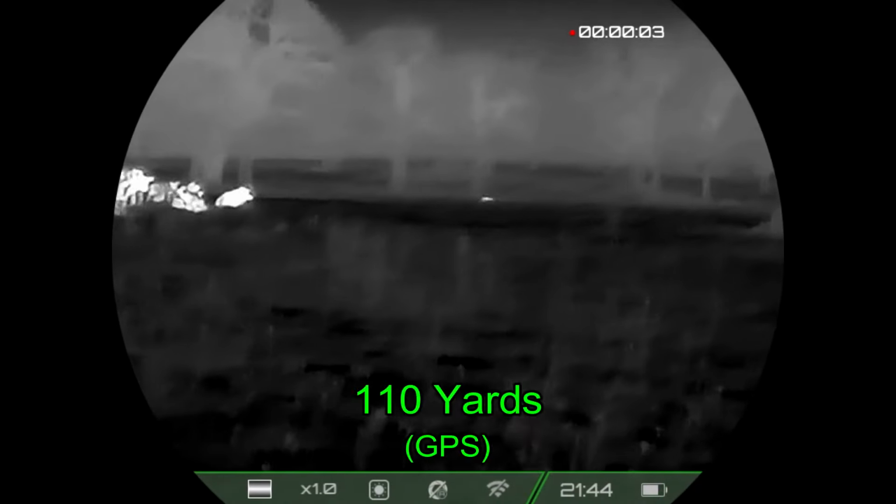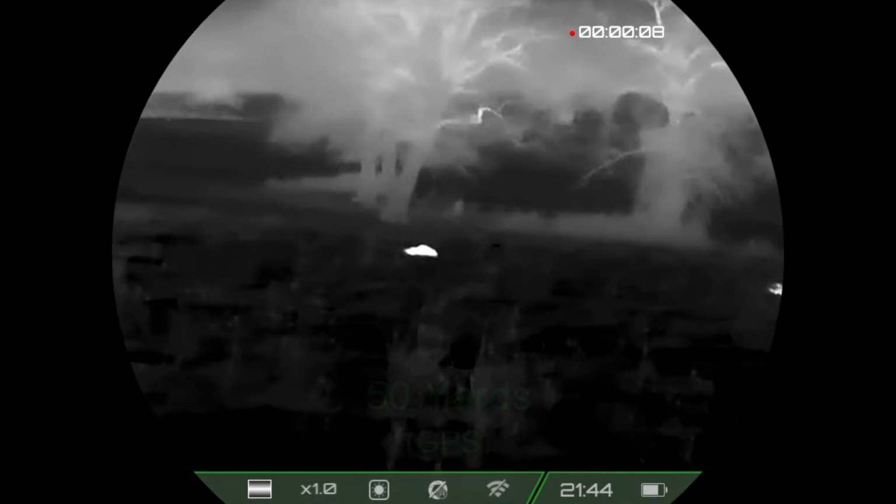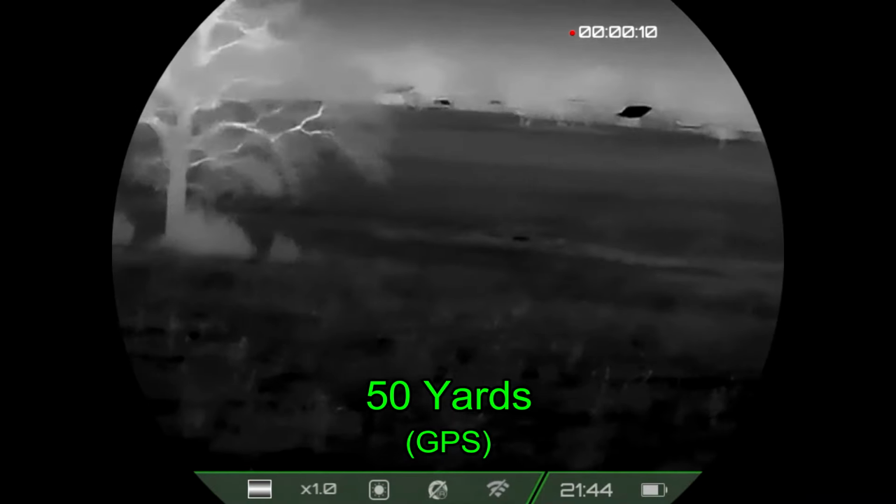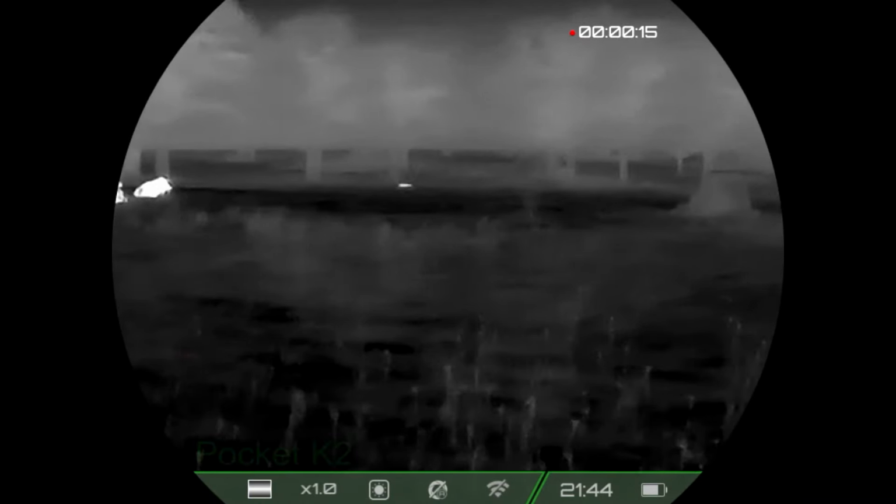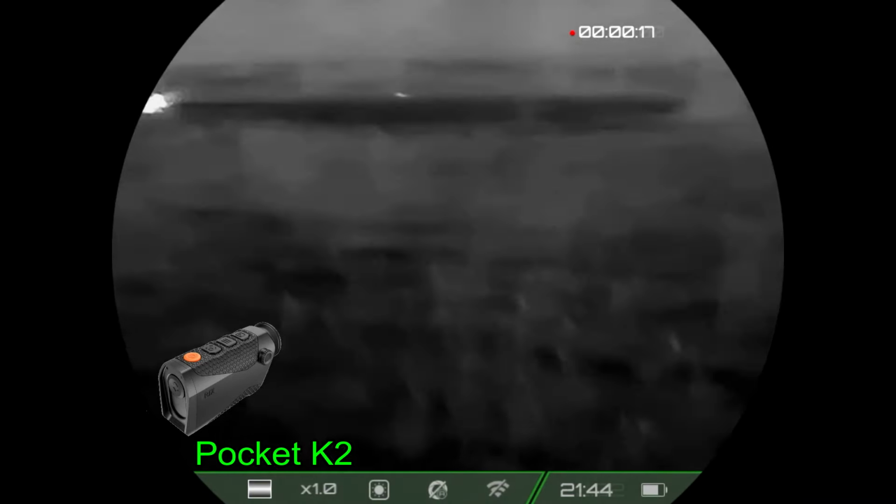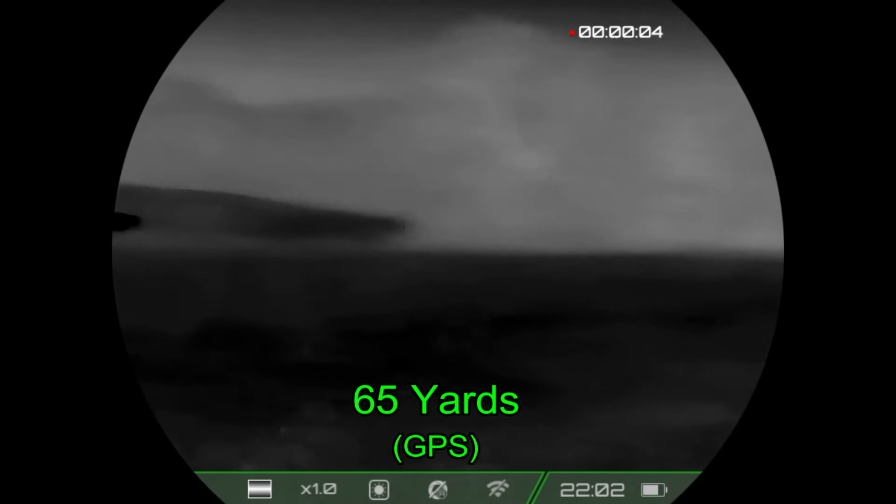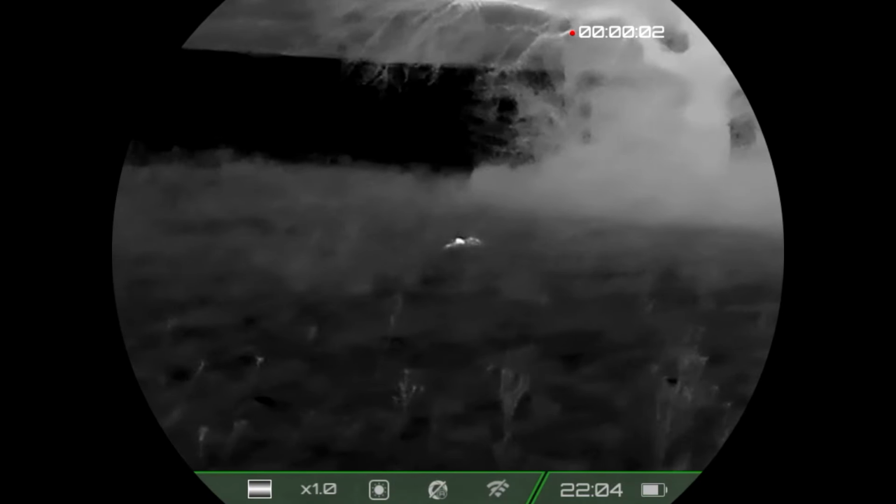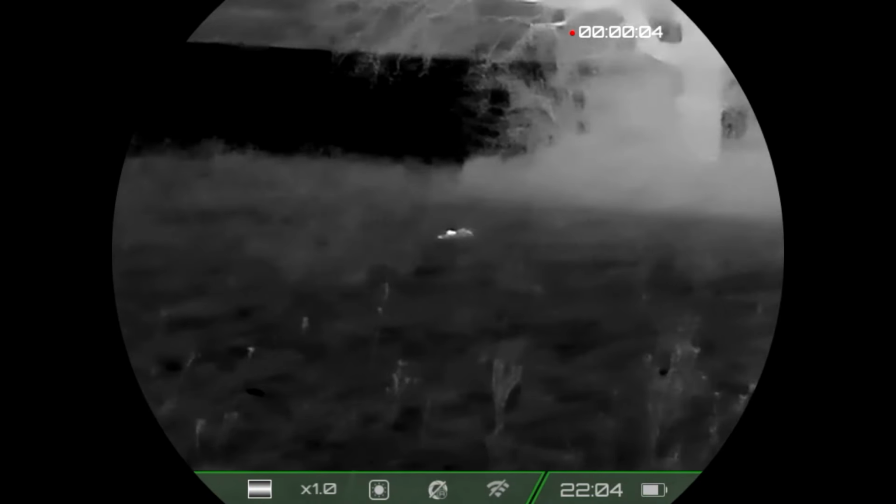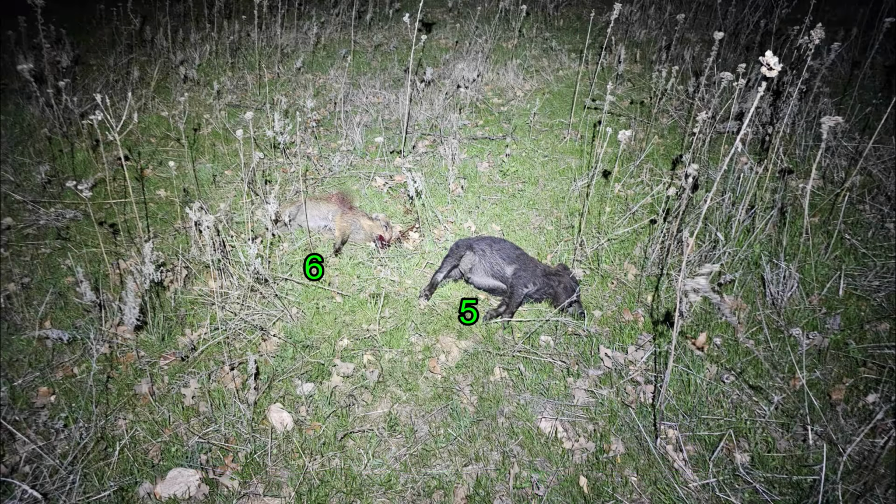Alright, for distance purposes, the opening hog there in the distance is hog number 1. That's hog number 2, and that's hog number 3. And those will be the first ones I get. Another great application for the K2 is looking for your downed hogs. Alright, that is going to be hog number 4, and there may be 2 or 3 more over there. That is hog number 5 that I see from hog number 4 that I'll be getting after I get hog number 4. Hog number 5 was my twofer and turned out to be hogs 5 and 6.